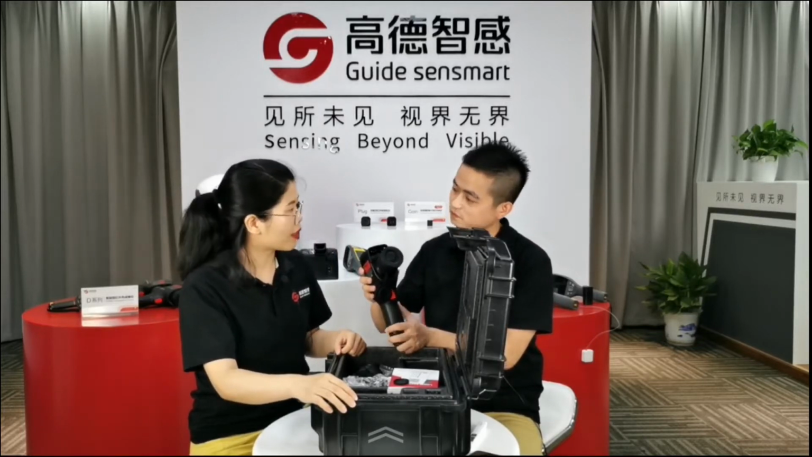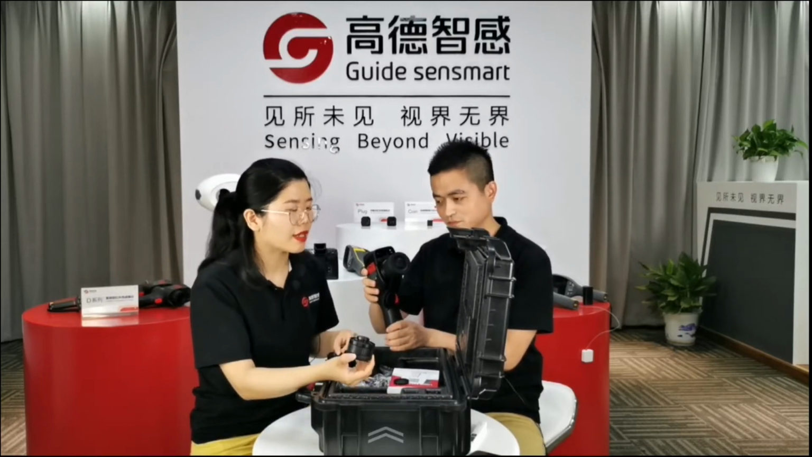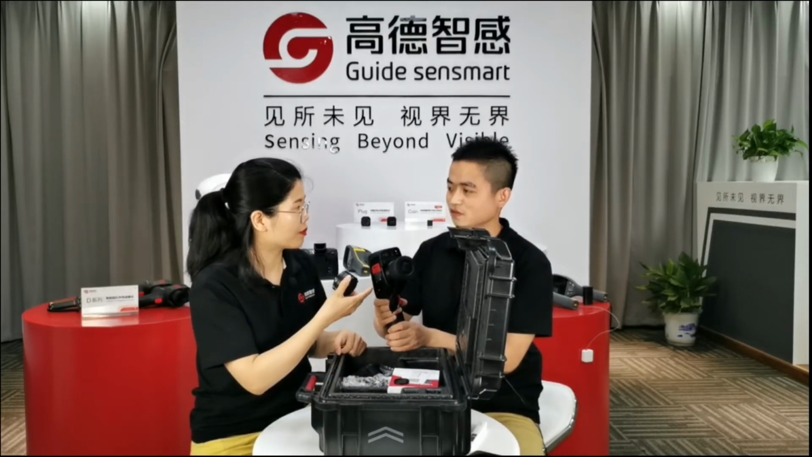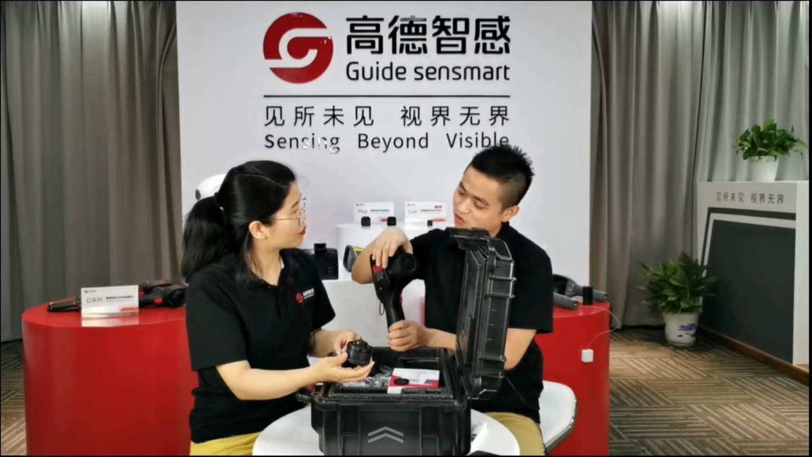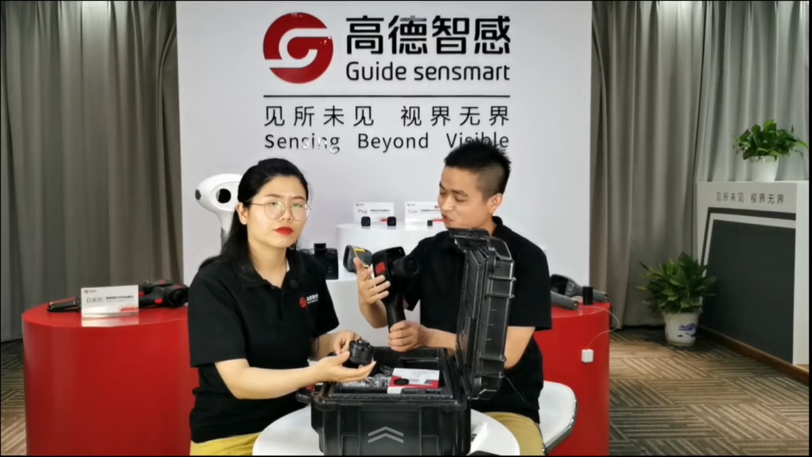And my another question is, if I want only the 8.8 millimeter lens, do I have to buy this standard lens? No, this is our special design. So if you only need the tele lens, you don't need to get the standard lens. Just tell us, we will only sell you the tele lens. I will show you how to do it.